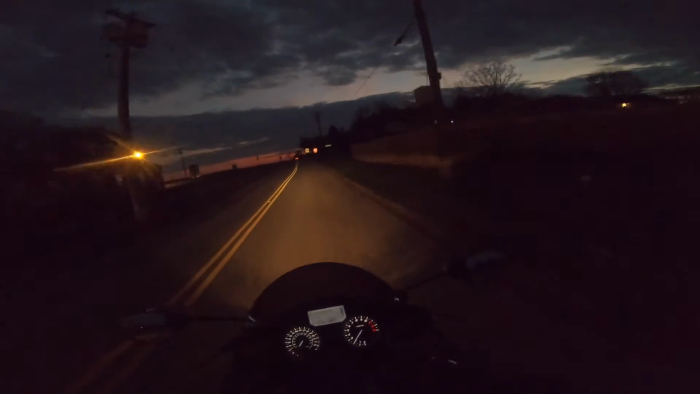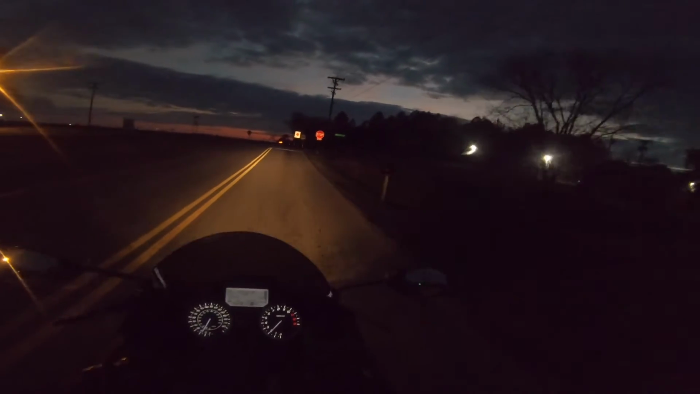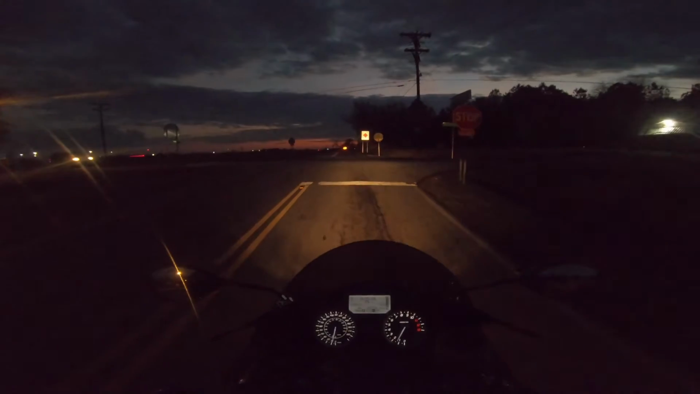I did my strap for my helmet before I left the house, which, you know, small things.